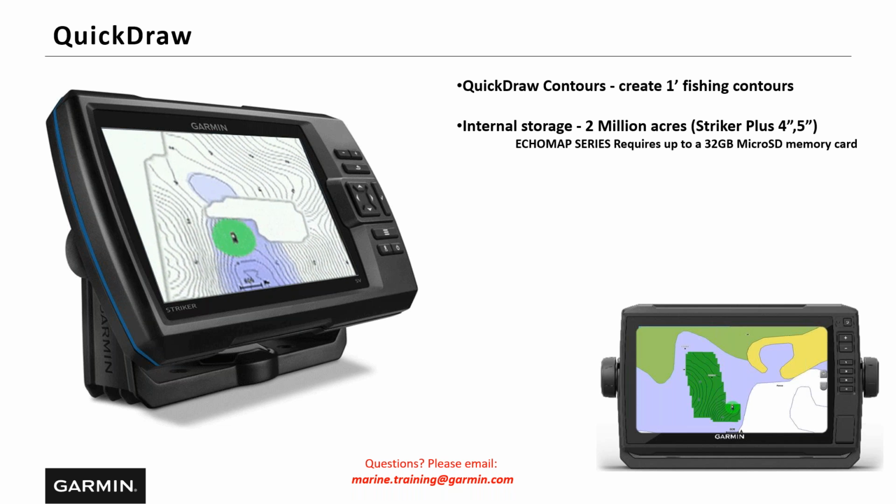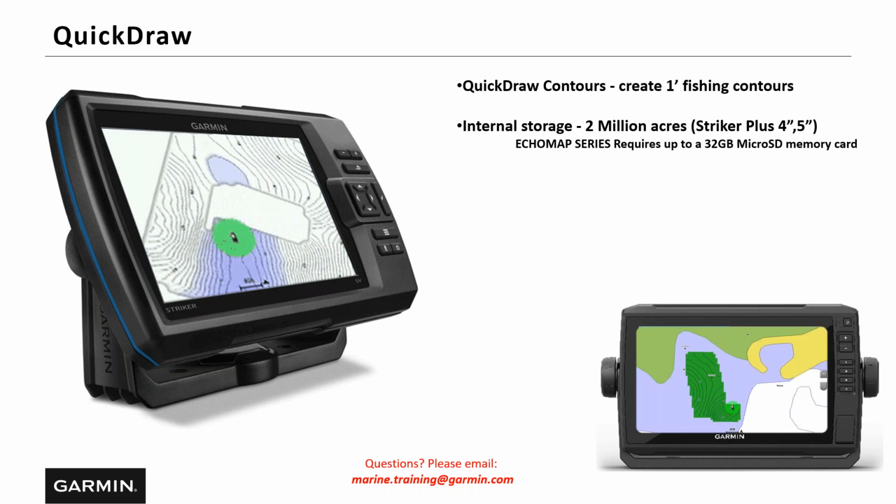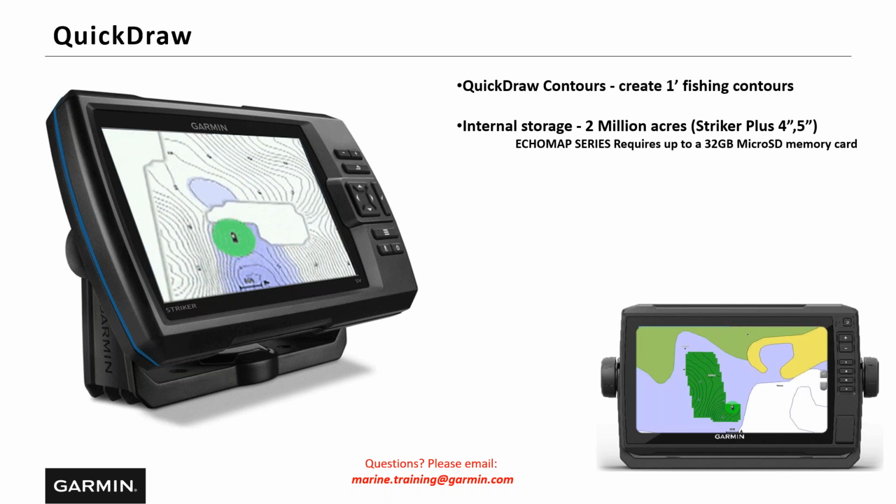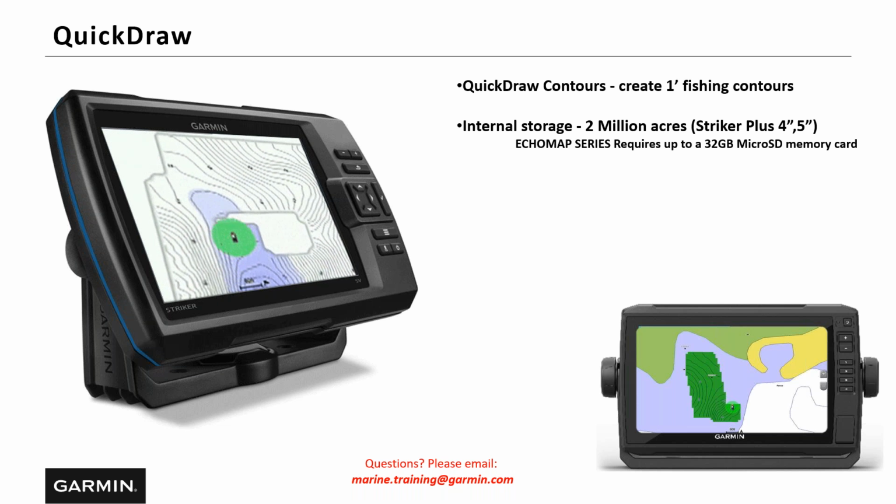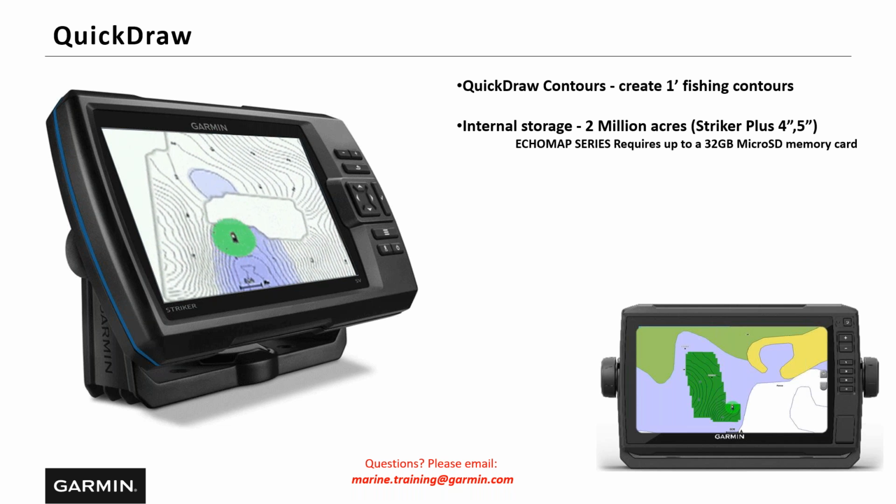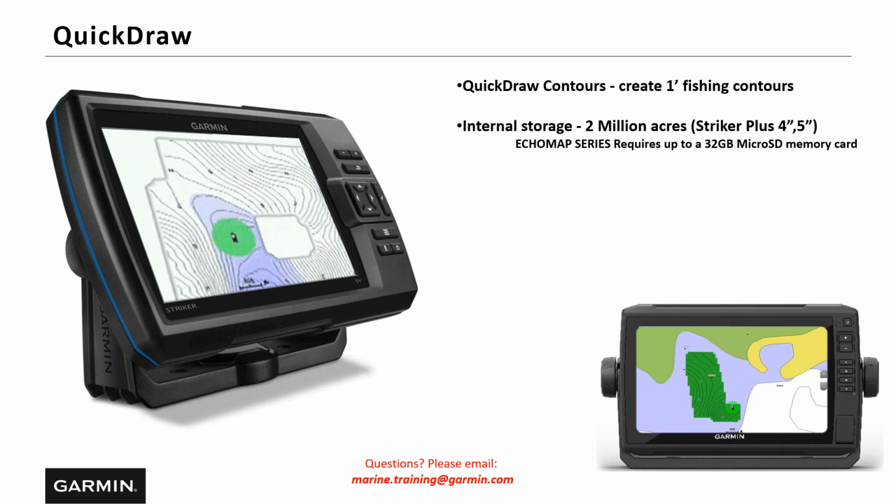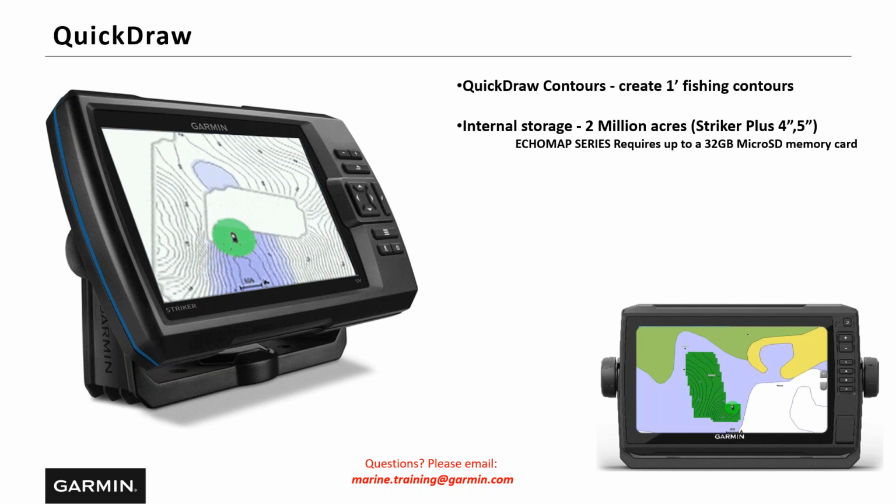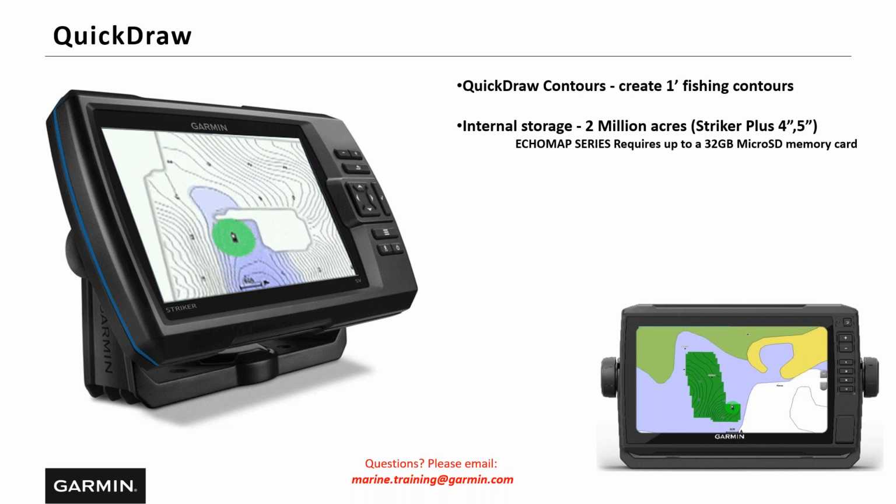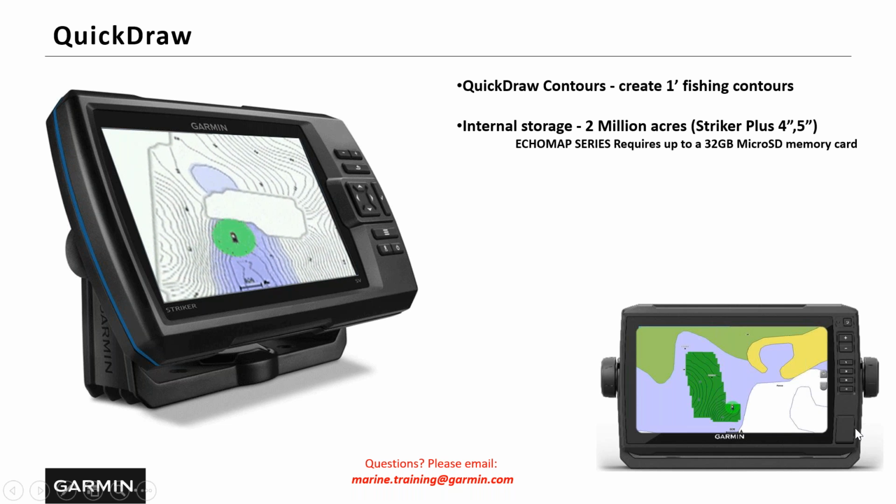Right. And that's why, if you're using this in the summer months on your boat, turn QuickDraw on. When I go out, I never turn QuickDraw off. I'm constantly drawing mapping. So during the summer months, you're drawing that contour. And then during the winter months, when you're using it on the ice, you know exactly where to go. So the Strikers have the ability internally to store up to 2 million acres. I just want to make a point. The ECHOMAP series, you have to put up to a 32 gigabyte micro SD card in the memory slot there, right here. And then that's where QuickDraw is saved.